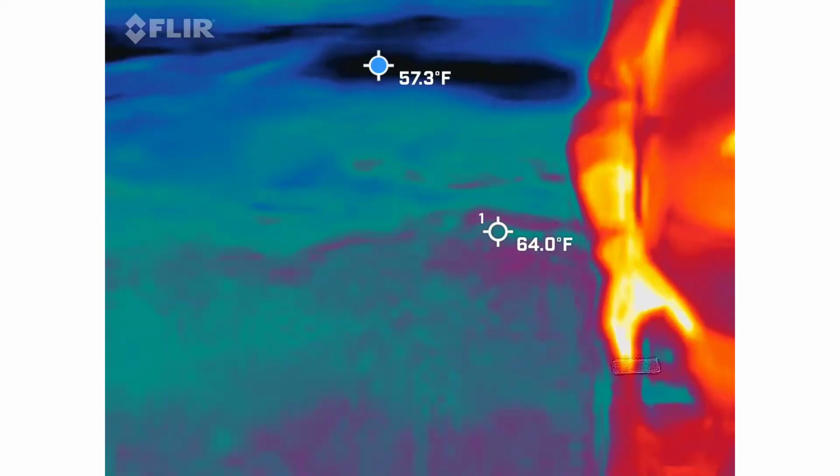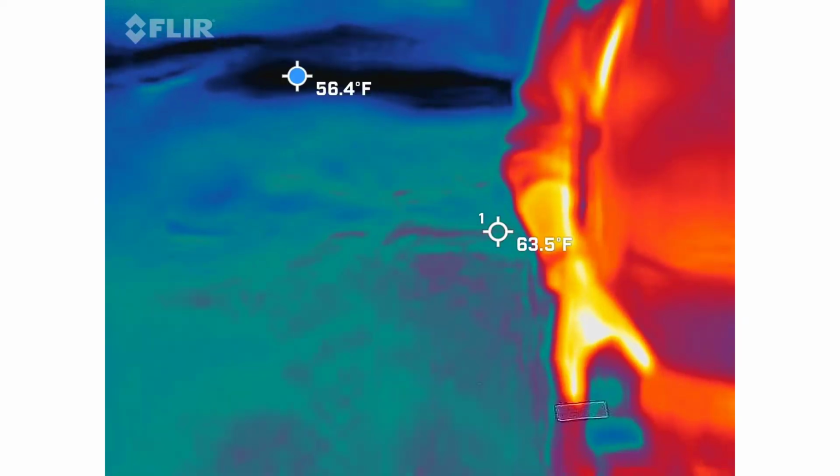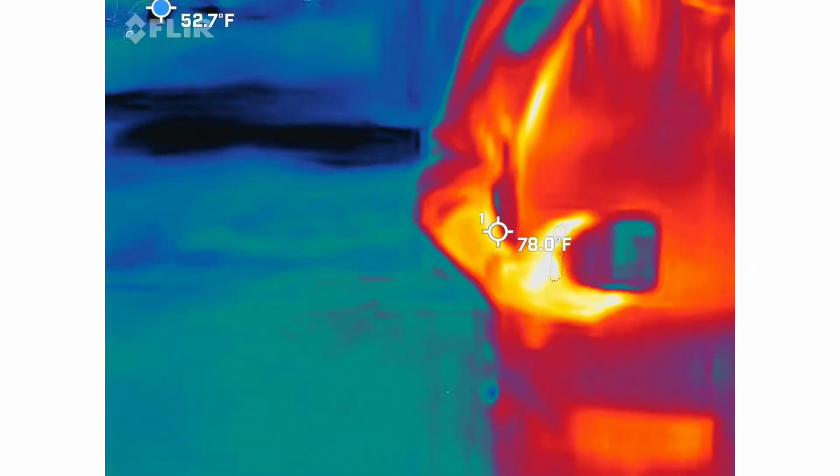Like, I was teaching somebody how to use it because this is the space I do it in, and it went to 214 right in the dead center of the lot. I'm like, we got to go. I'm not playing with this. Yeah. But that's basically what this guy's measuring, the electricity in the air.